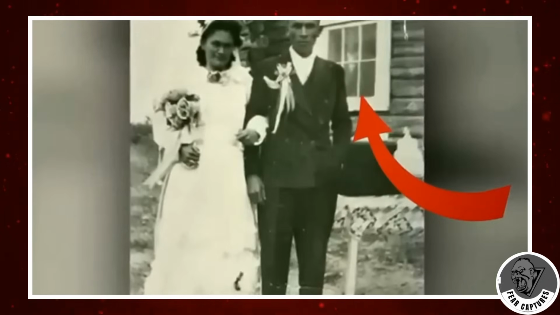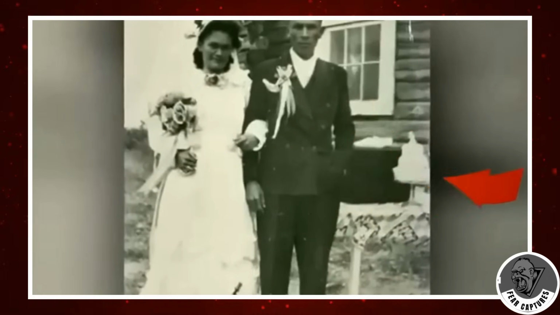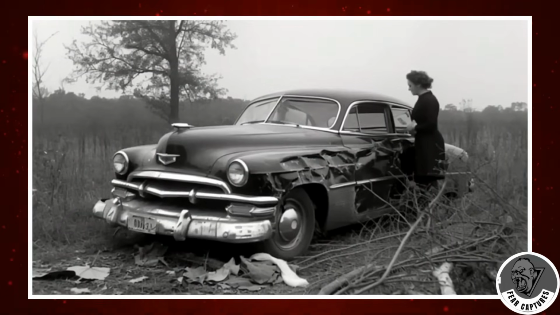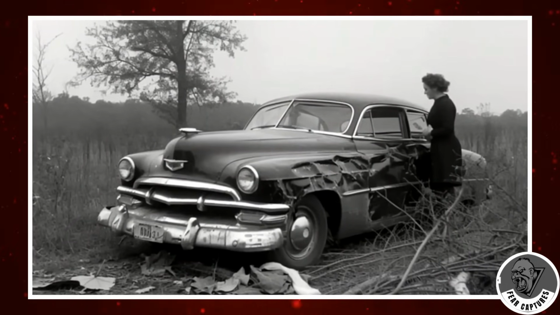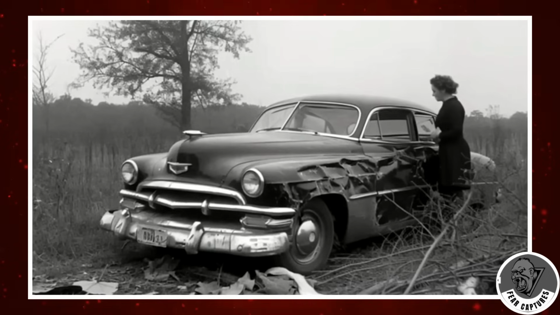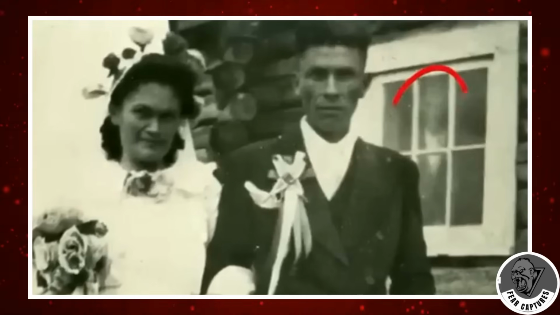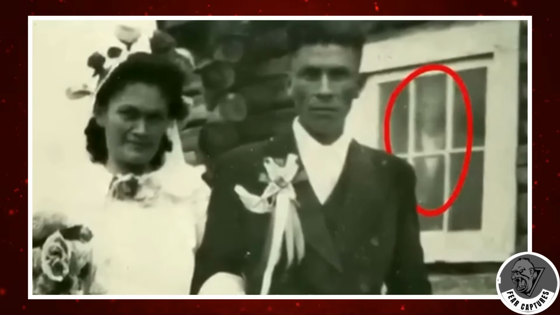But the mystery deepens further still. In the wake of the photograph's capture, tragedy struck with chilling precision. A series of ominous events culminating in a devastating car accident claimed the lives of multiple wedding attendees. Whispers began to circulate, linking these calamities to the spectral figure haunting the photograph's background.